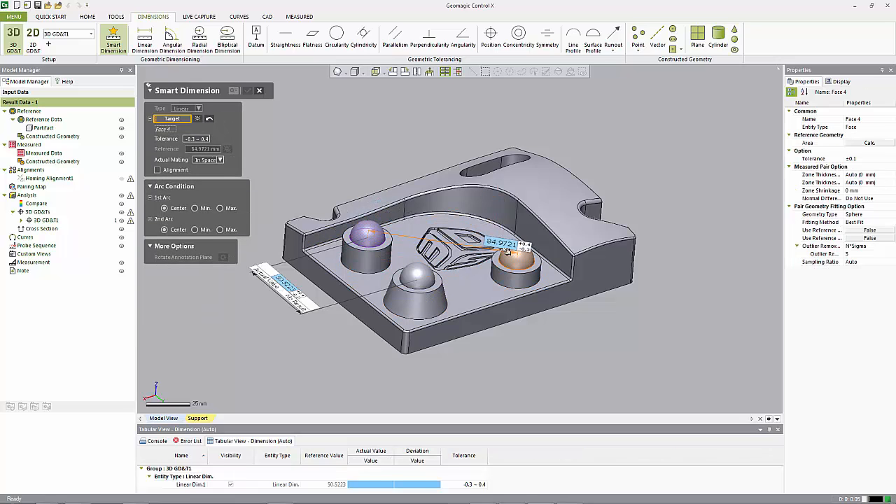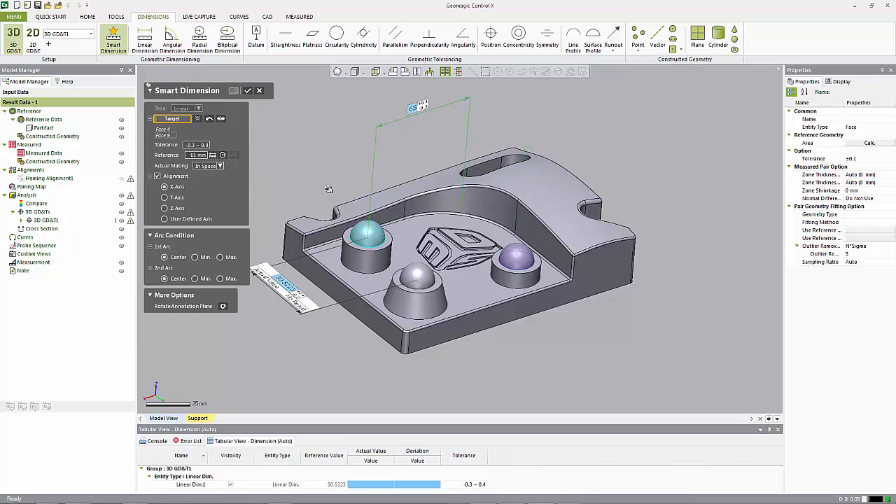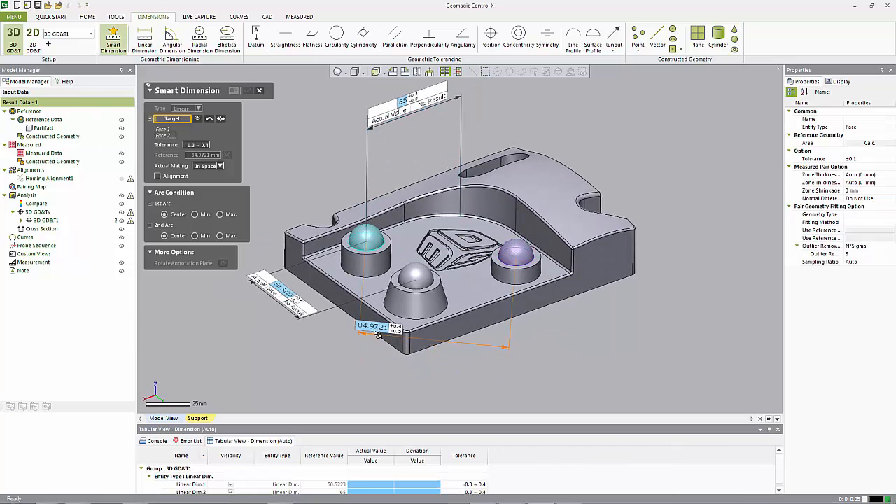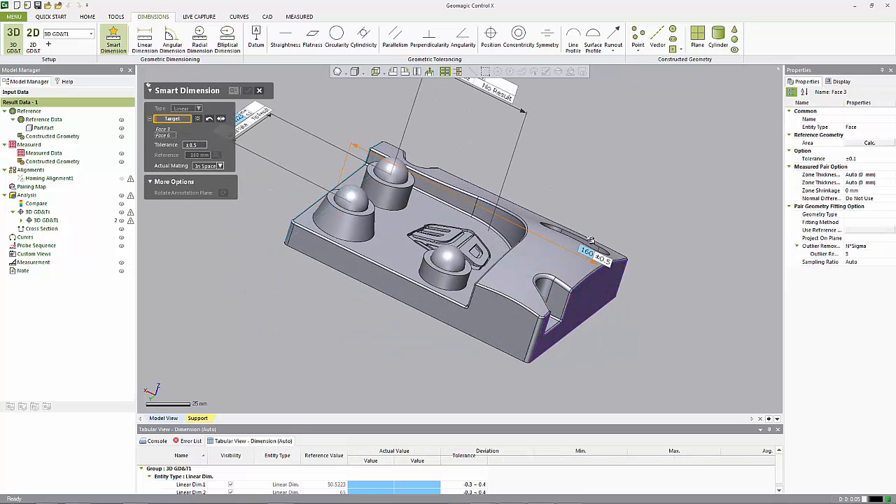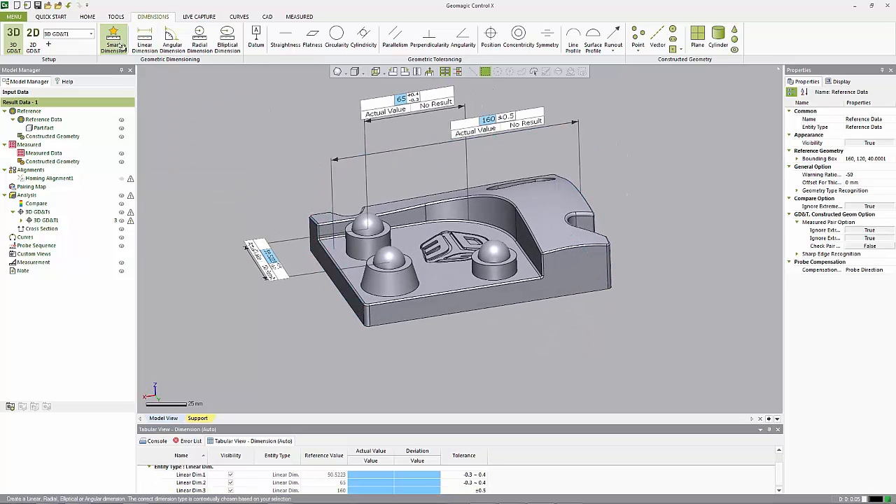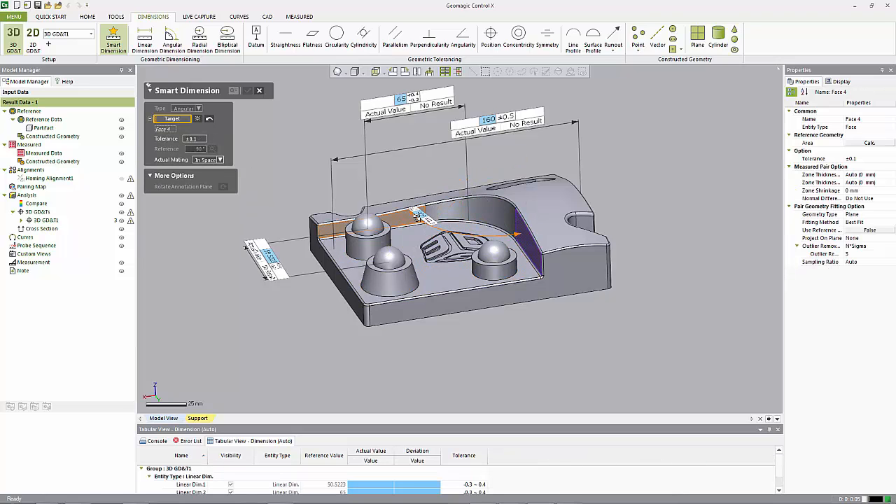So sphere to sphere. And then if I want to change the alignment, say only to do that in the X direction. And we'll do plane to plane. And then maybe we'll do an angle between these two planes.